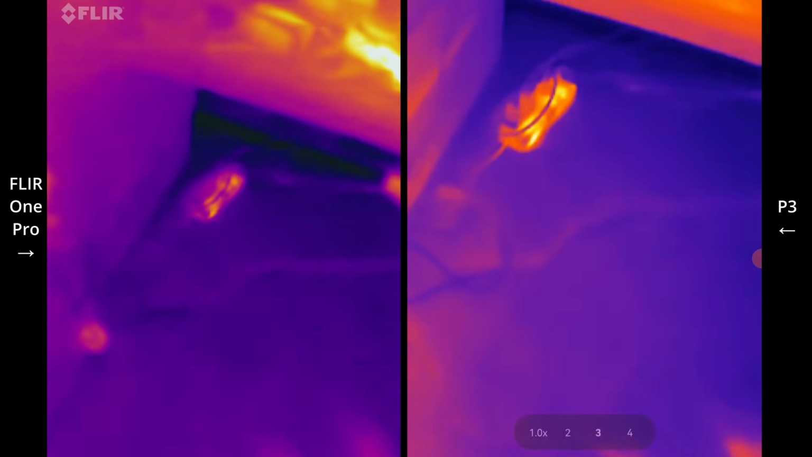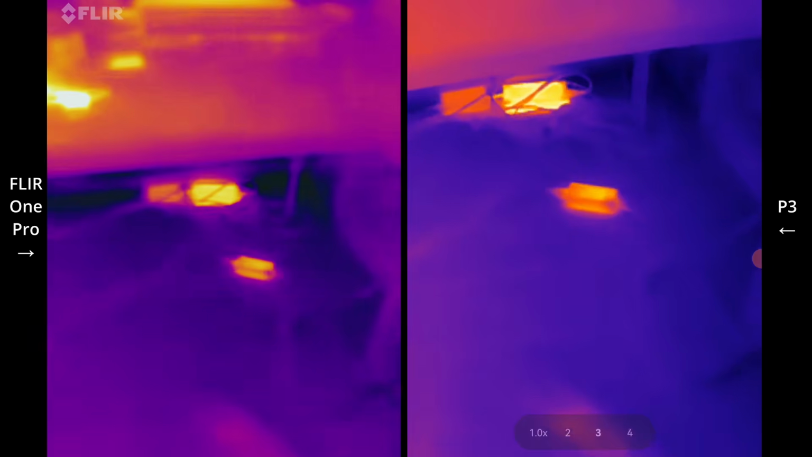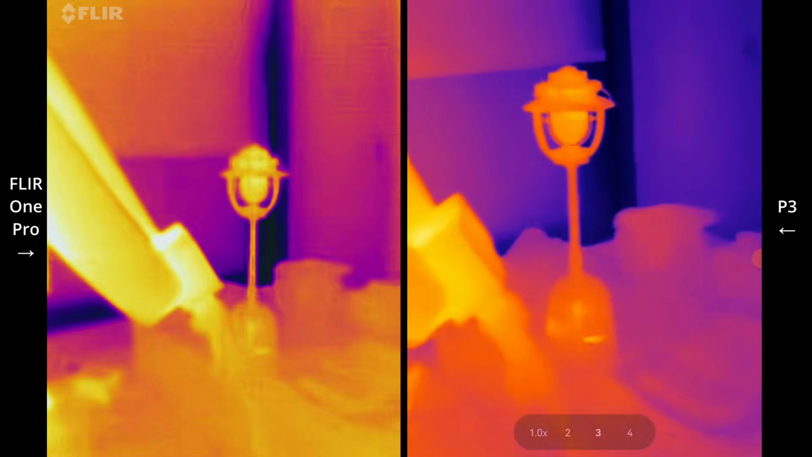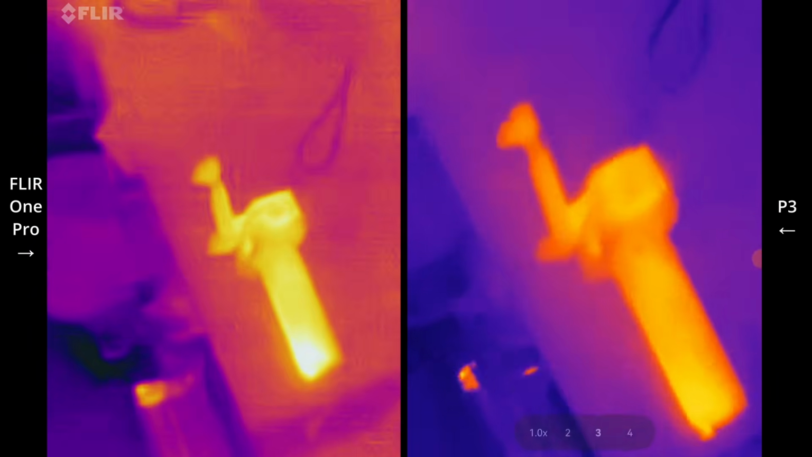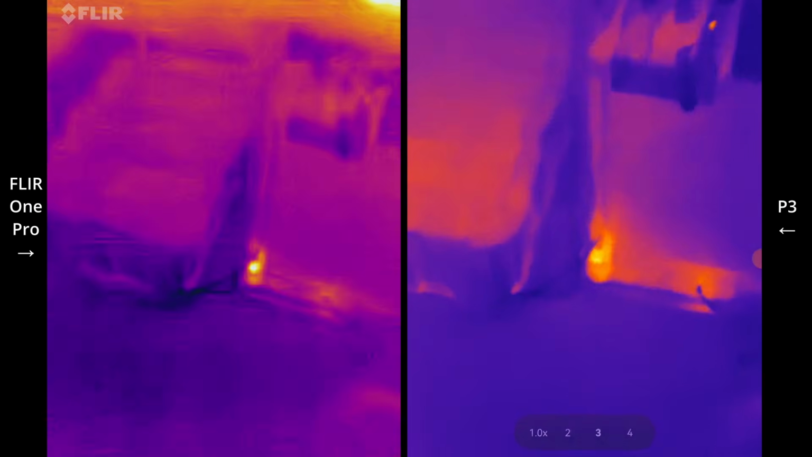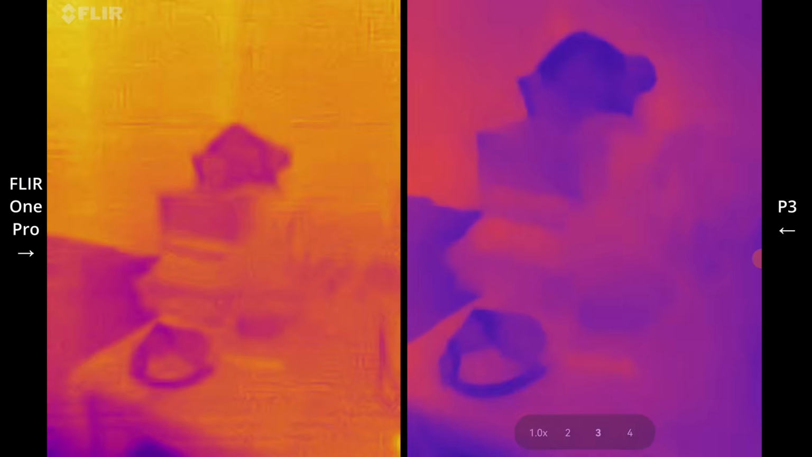The ground as well at the back. And that's what I meant when I was talking about the lower millikelvin value, it's able to detect subtle changes in temperature, whereas everything seems to kind of be warmer in the FLIR image and less contrast.